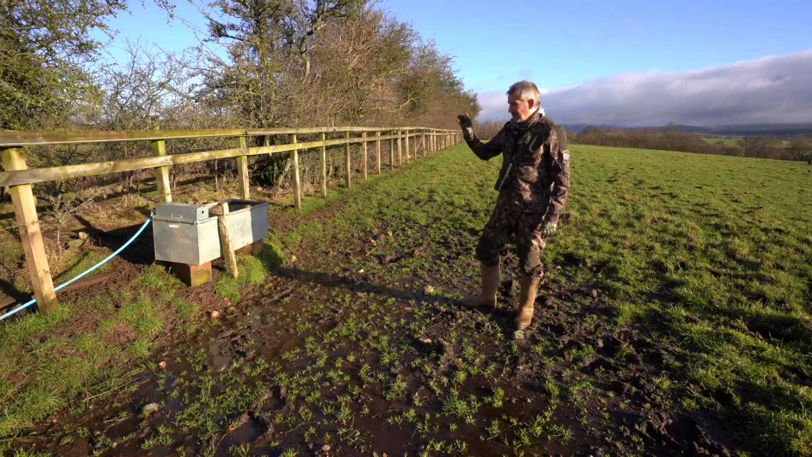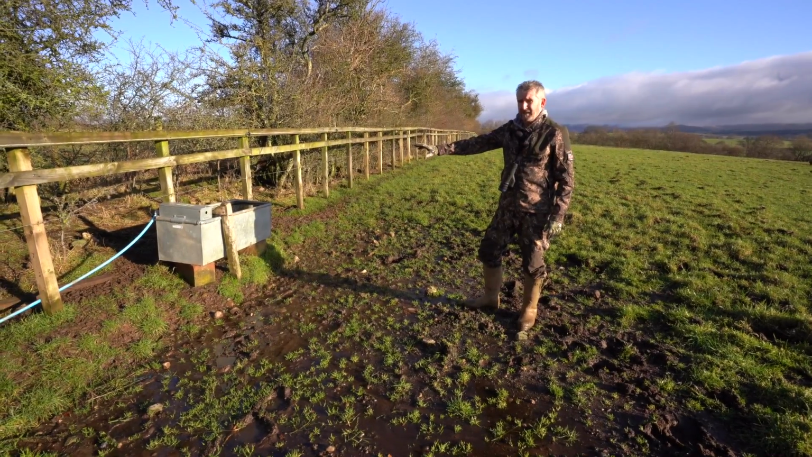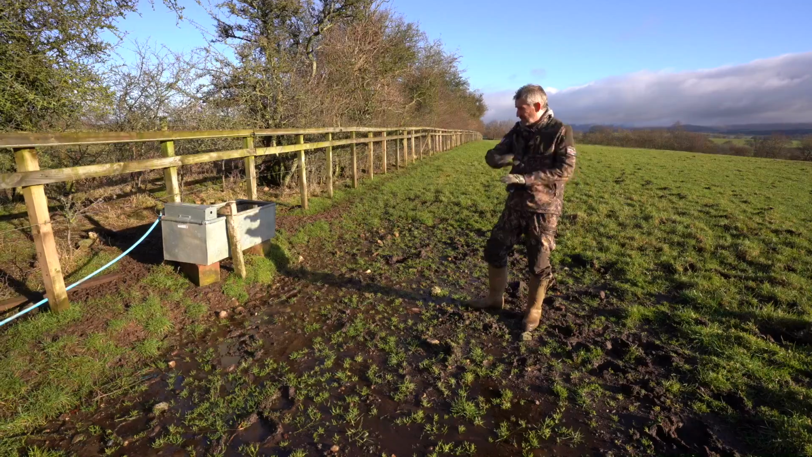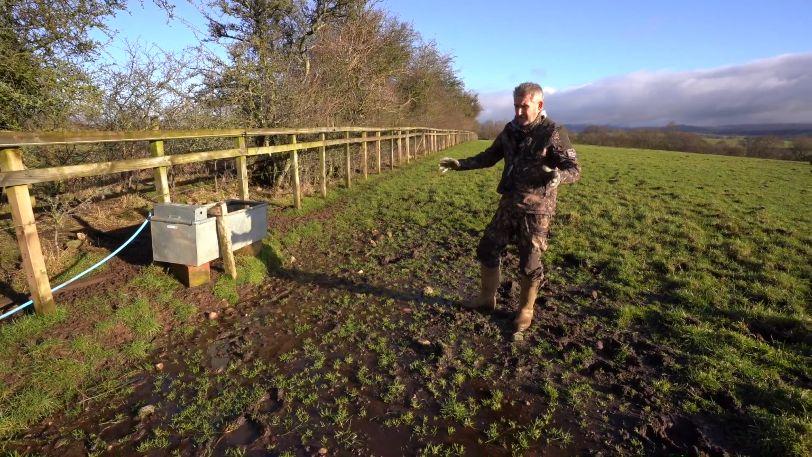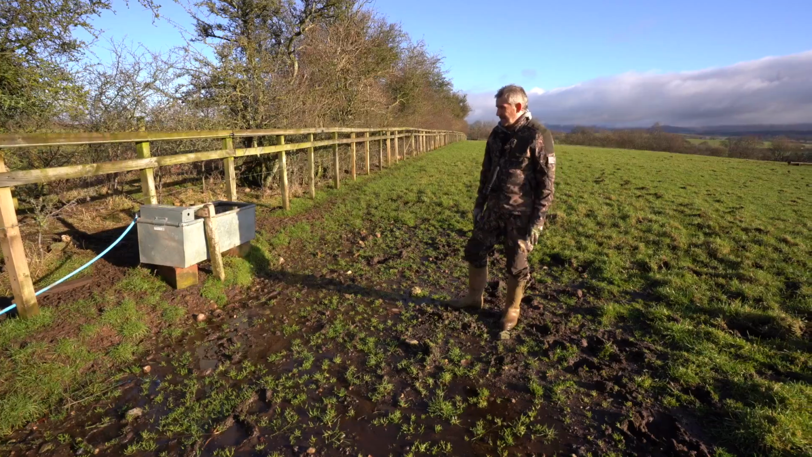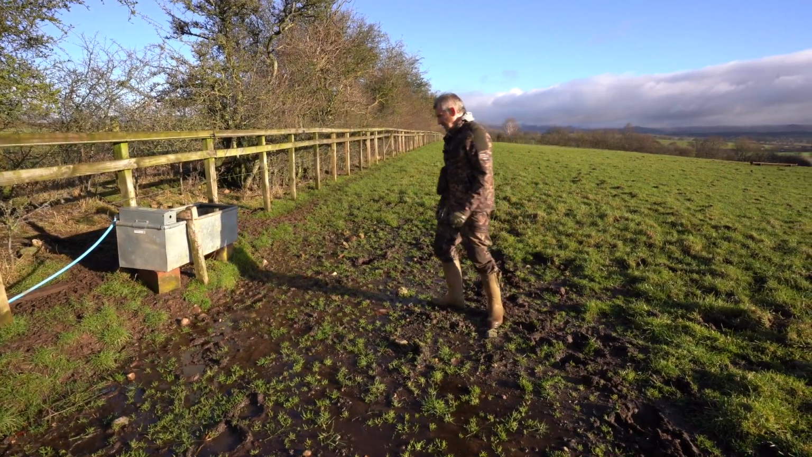But you can see this a mile off when you're walking up through the thermal, you see the tank, and you just have to be careful, because you know it's going to be exposed, muddy, rutted, and any boulders and stones in there are going to be easy to walk into and trip on. Just something else to be aware of.